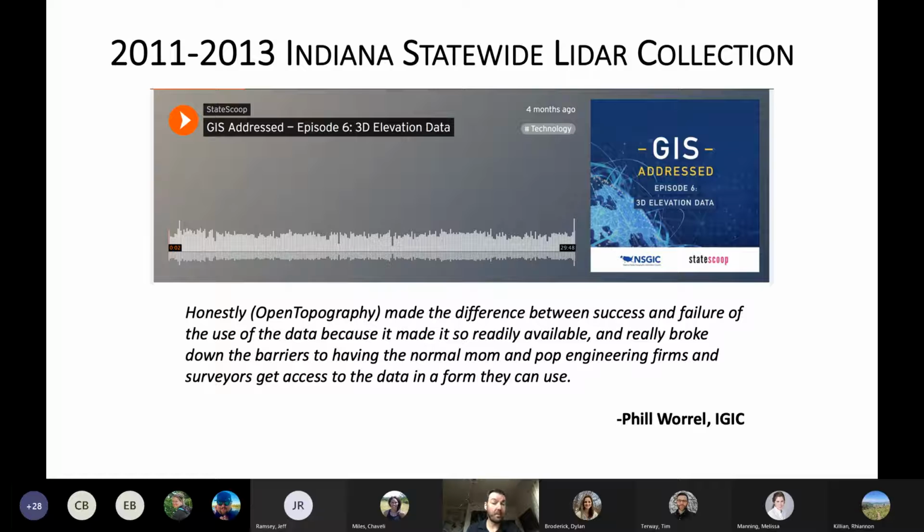And they've had a good experience with OpenTopography because they found that adding this layer of services that make data easy to use really unlocks the data for lots of constituencies, and that's pretty powerful if you're thinking about return on investment, because these are not inexpensive data sets to collect, right?